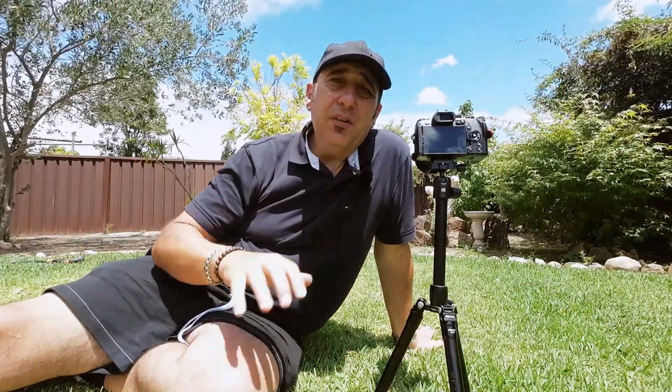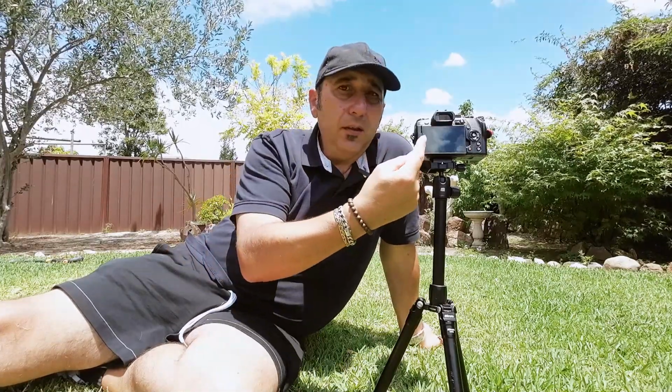Set it into manual mode around 5.6 for your aperture. Put it on black and white to see what you're doing. If you don't want to do that, you can pump up the white balance right down to a cooler level, like Kelvin 20, Kelvin whatever, the lowest one you can get. Or you can use that live boost to pump up the back screen so you can see it. So that's it. That's pretty much it. And then obviously in post you got to muck around.